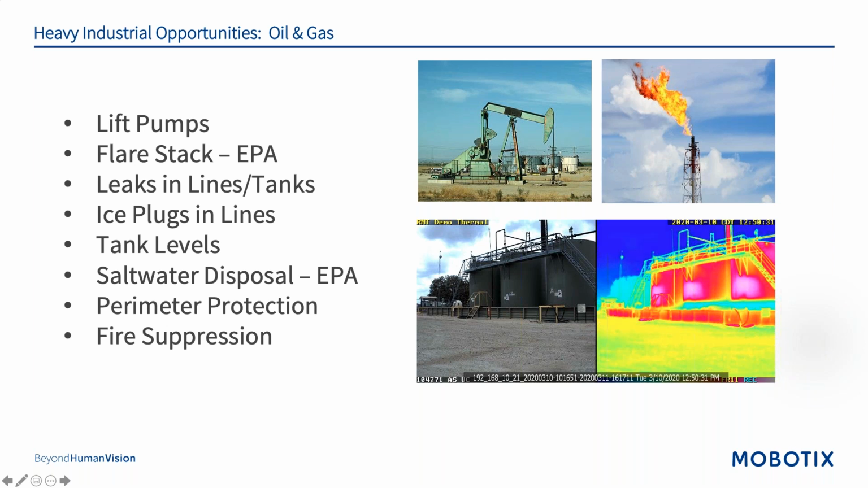Again, it gets to a certain level, we can do whatever notifications the operator would like. This is more of a preventative maintenance issue. But leaks in lines and tanks can be detected. We're not telling what the gas is, but we're telling if there is a leak, right?